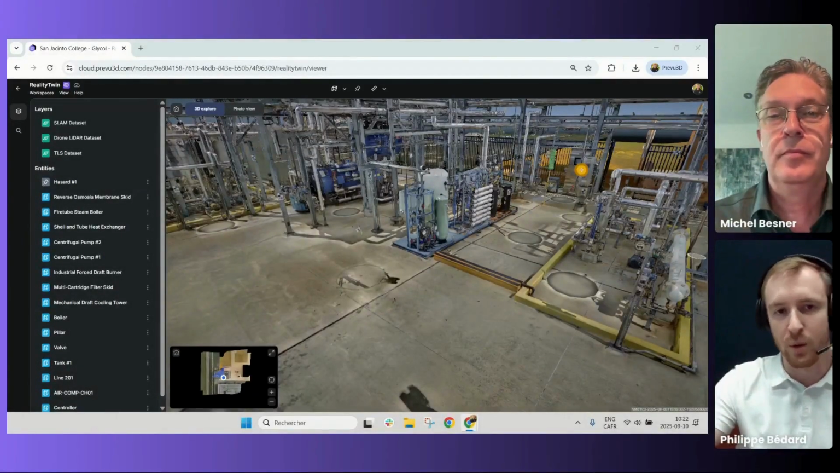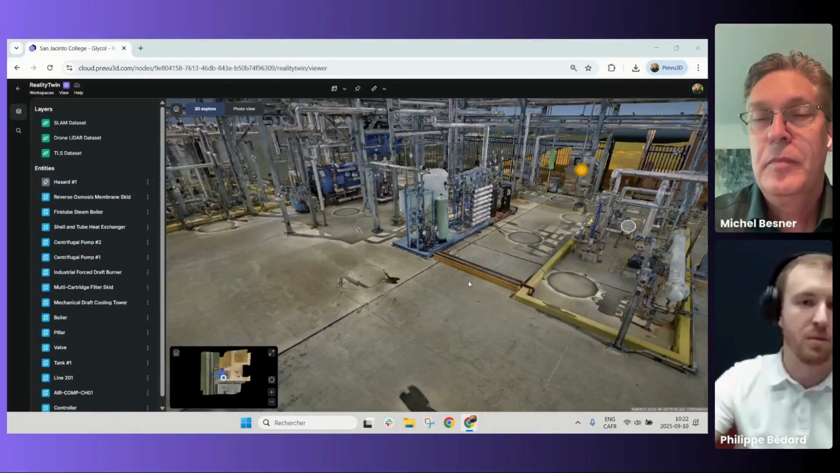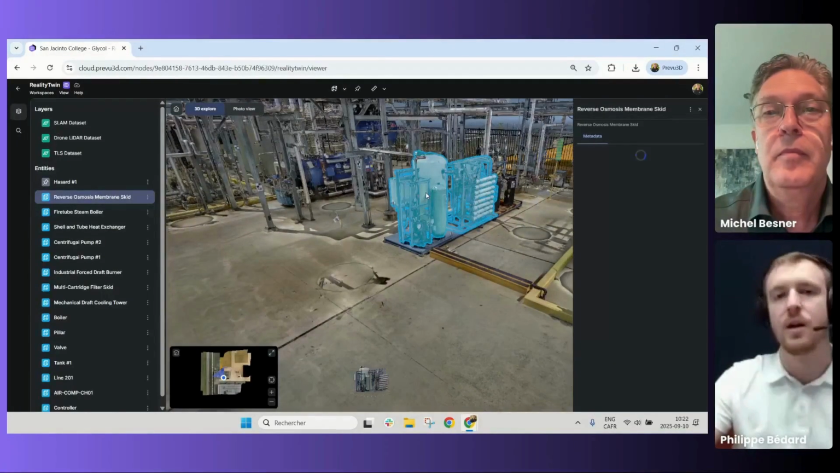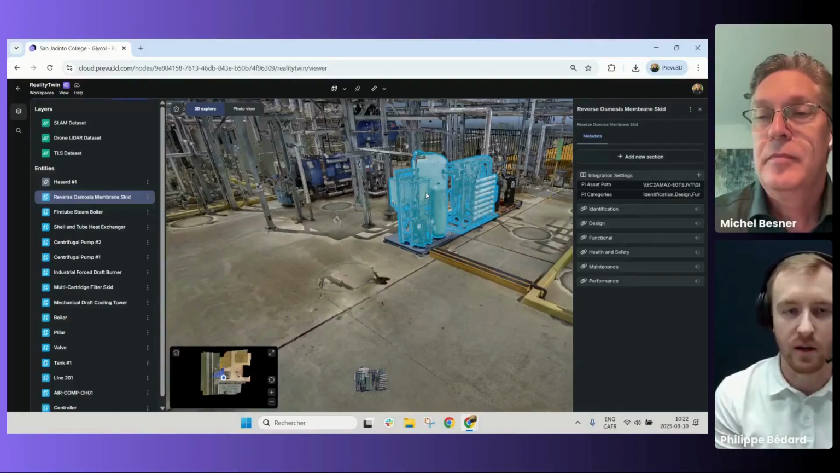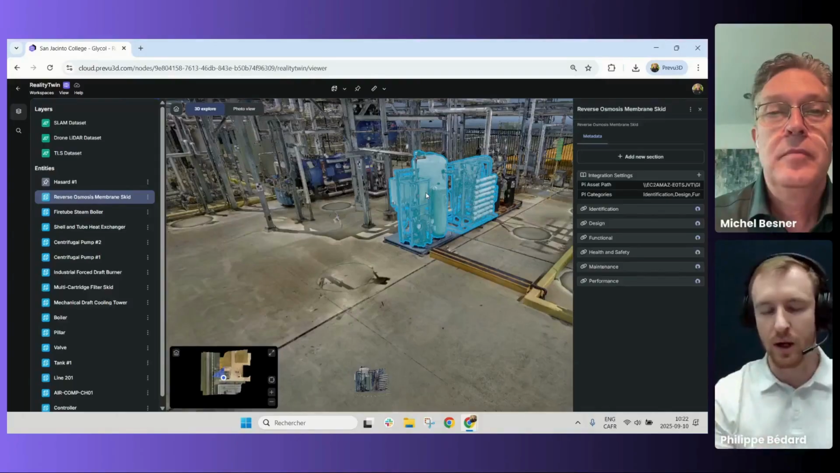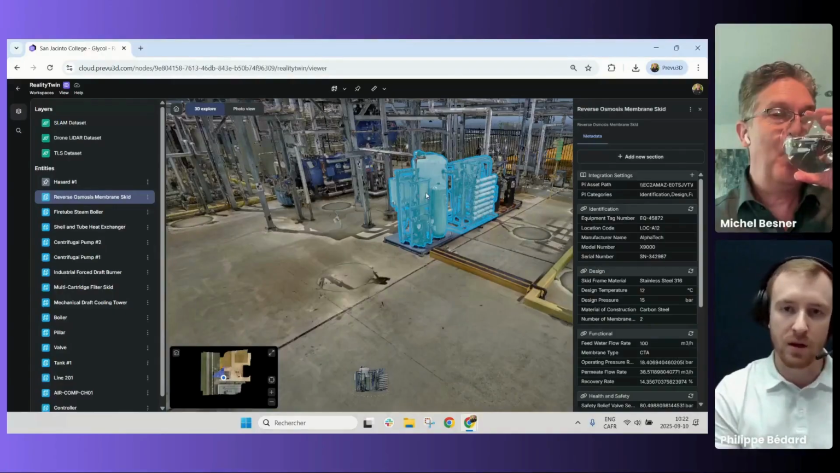Yeah. So over here we are able to connect data. I will show you a quick example of some assets that were defined. So let's say we take this one over here. Those assets can be quickly defined inside the scene with our different tools. We have a box tool to create those assets, but we also have a magic wand and a piping tool.